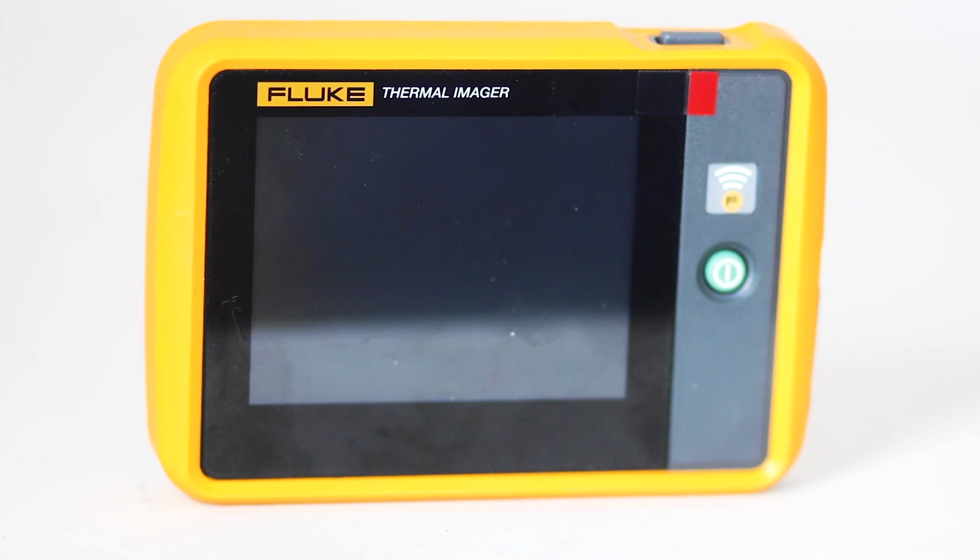Why would anyone want to view thermal images? The answer is that the information they provide is very useful for maintenance workers to spot potential problems before they worsen to the point where a costly failure or outage occurs.